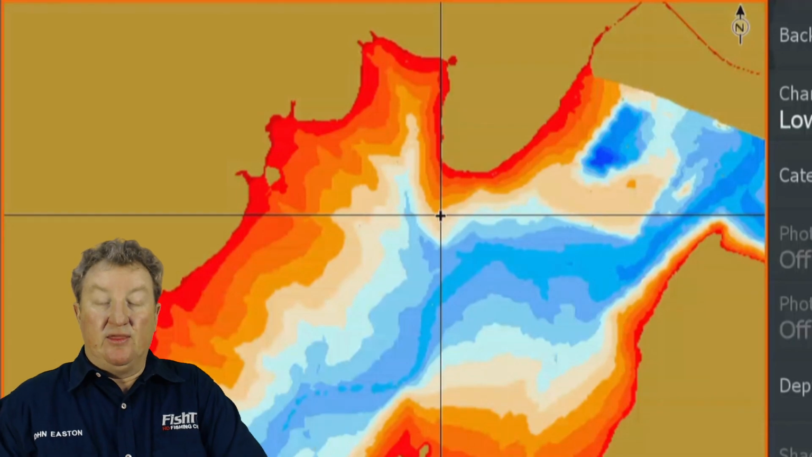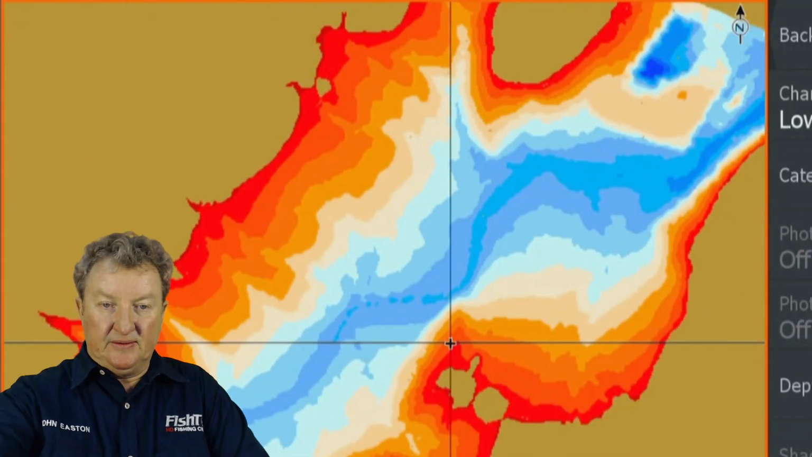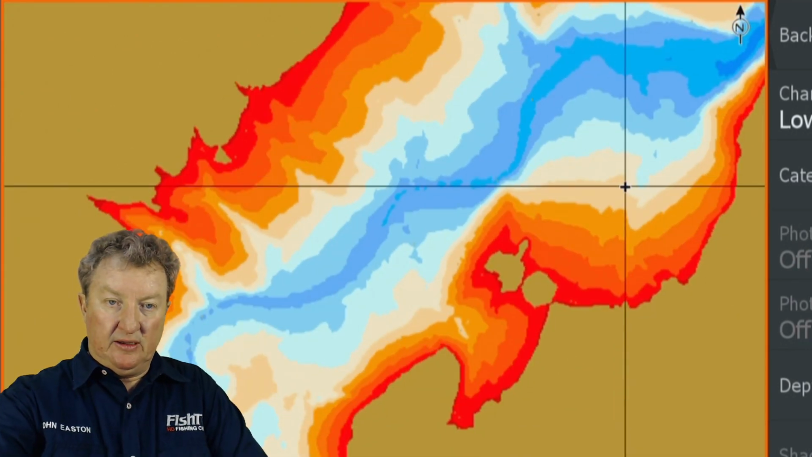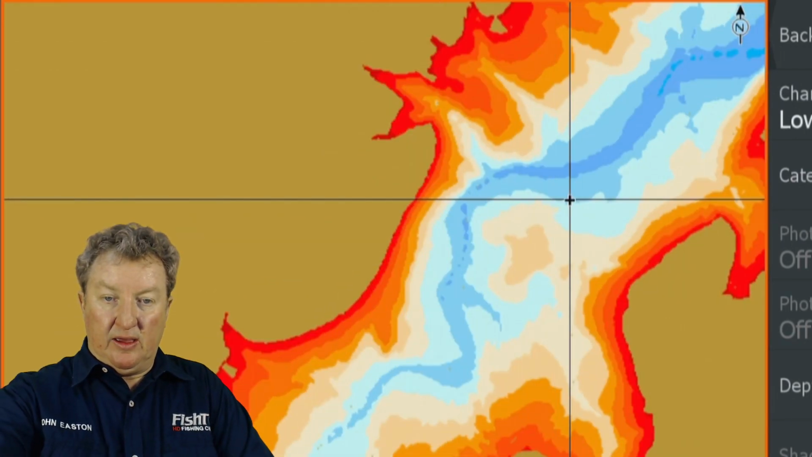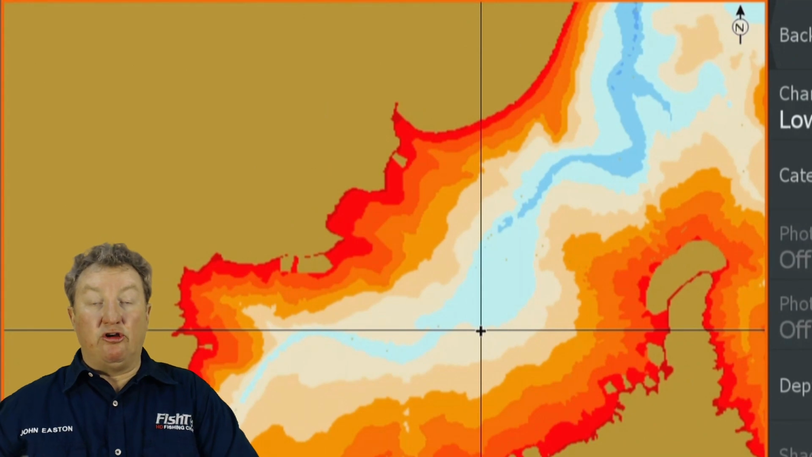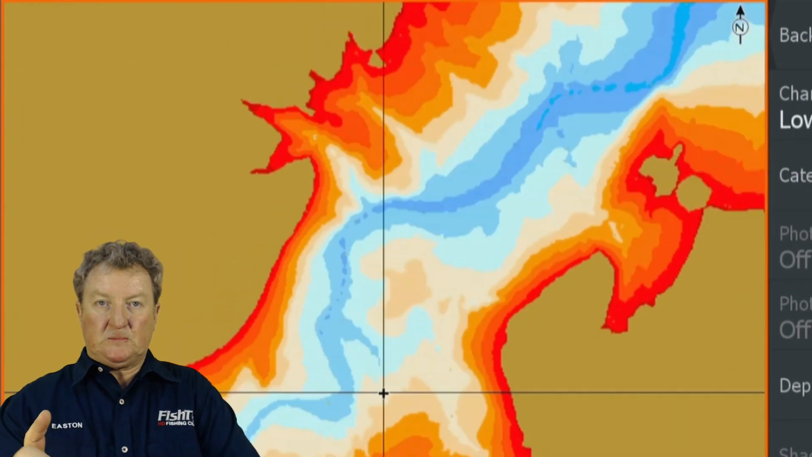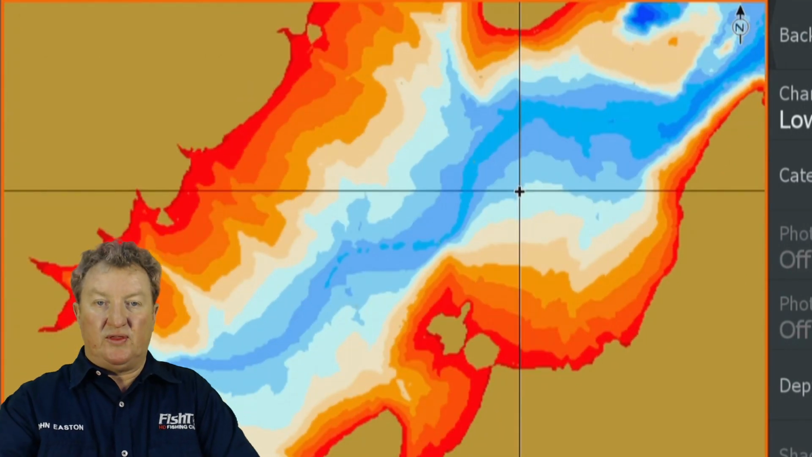Boom, there's a point. Boom, there's a point. I'm talking about predominant land-based points now. Boom, there's a point. DeHoop has a lot of points. It's a great map for this application. Those are the very obvious type of points, and we're going to start with that type of deal.